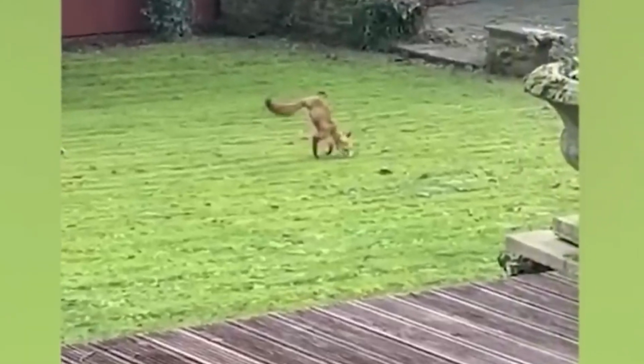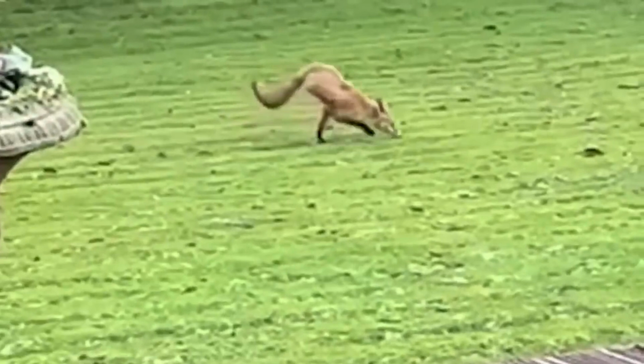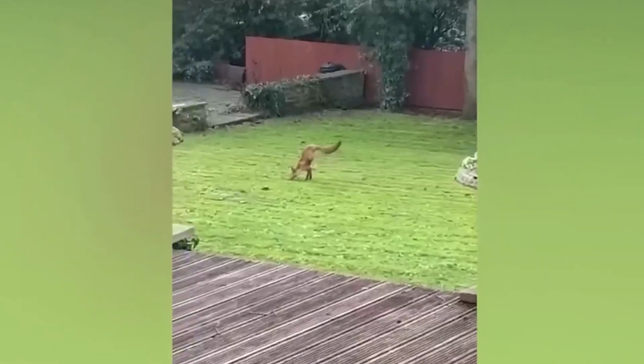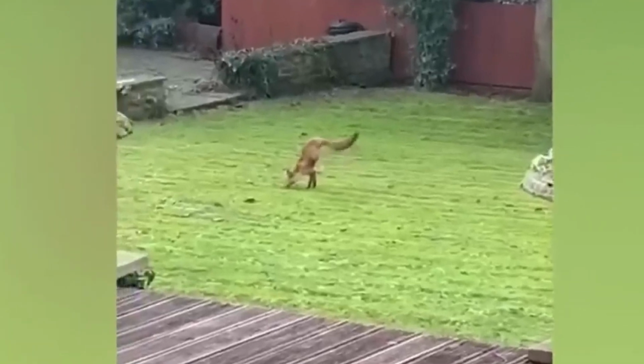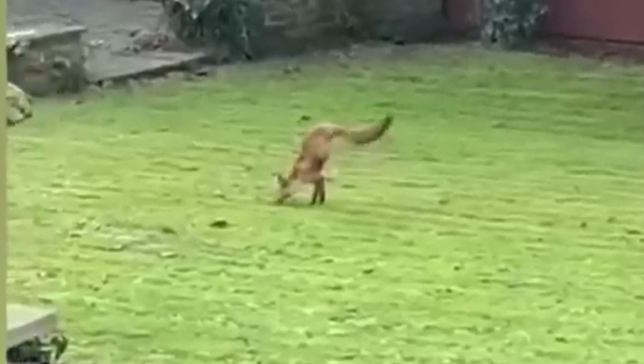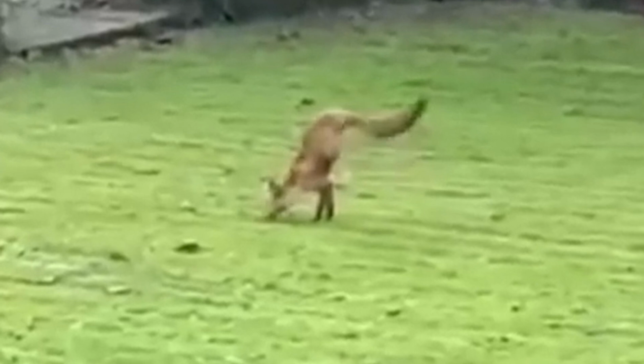As the footage begins, we see a small fox gingerly making its way across a backyard. However, upon closer inspection, it becomes clear that something is not quite right. The fox is walking on only its two front legs, using its tail to help balance itself as it moves. The scene is both fascinating and heartbreaking.